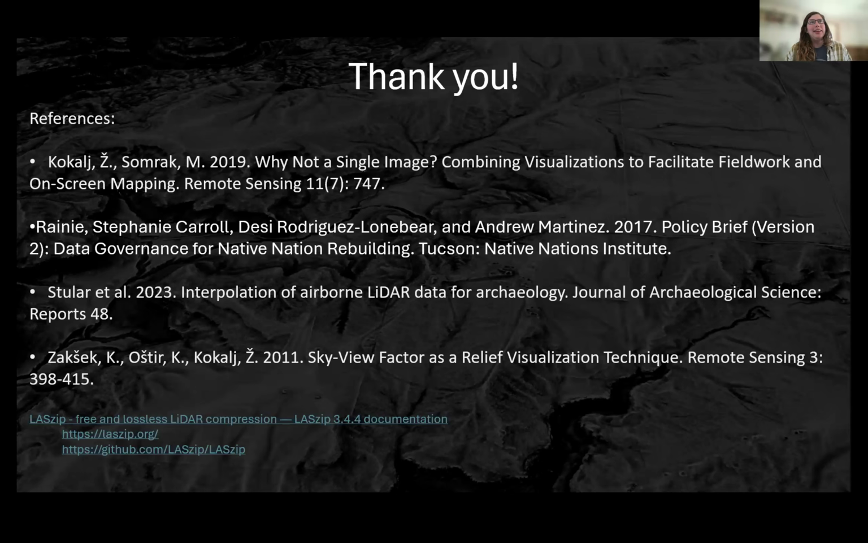Yes, that is a big question. I am not using AI at this time. I completely forgot to talk about this, but as part of Crow Canyon's LiDAR project, we have a working group of experts, other archaeologists who are very well versed in using LiDAR, and a couple of them do use AI and machine learning.